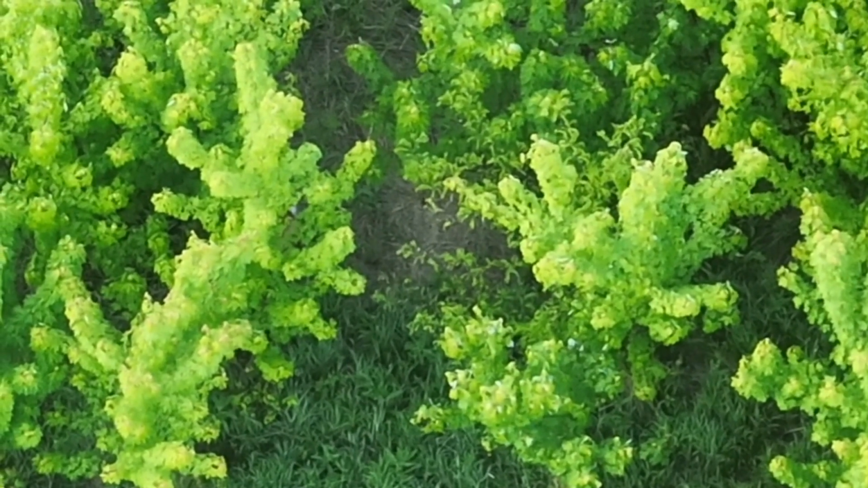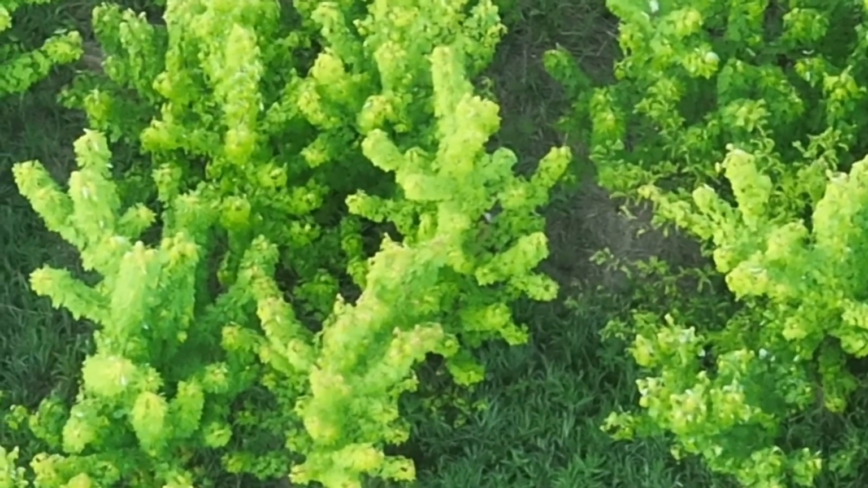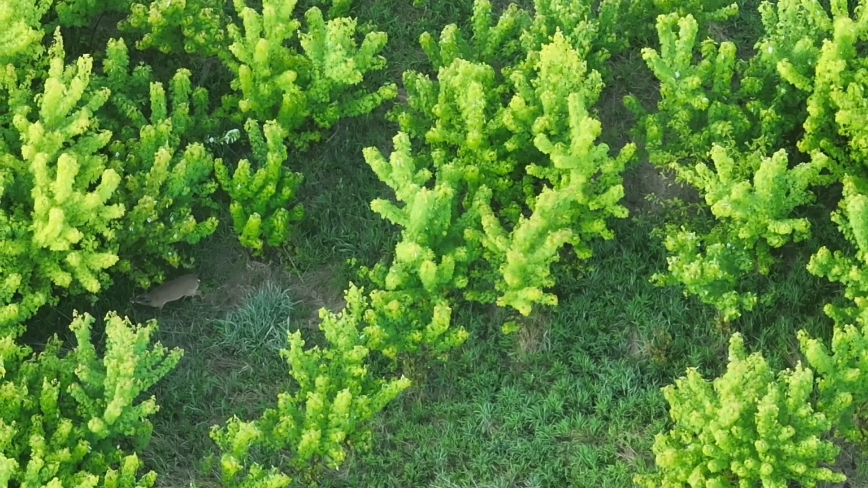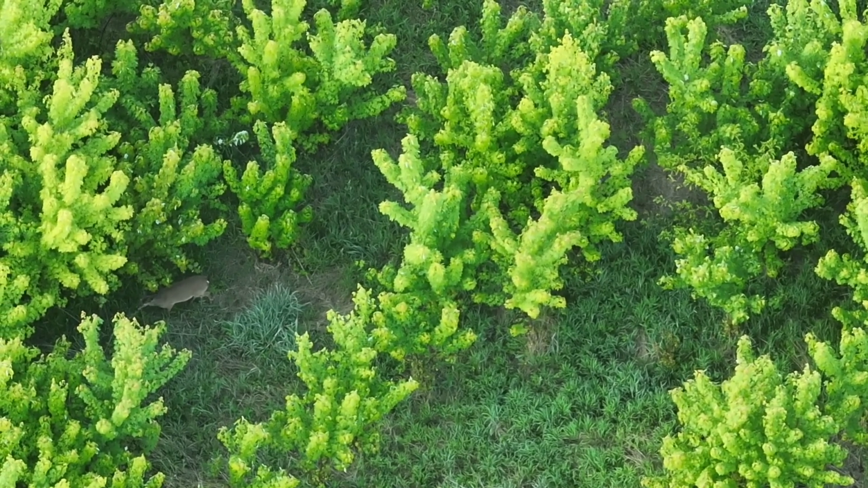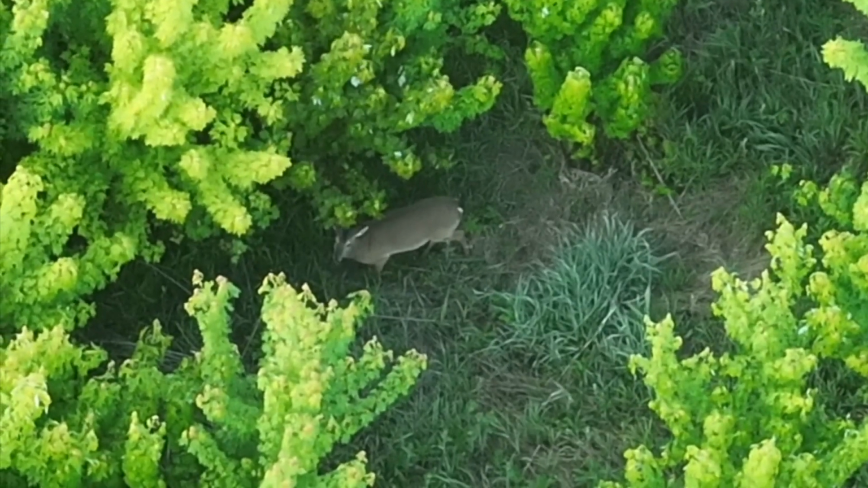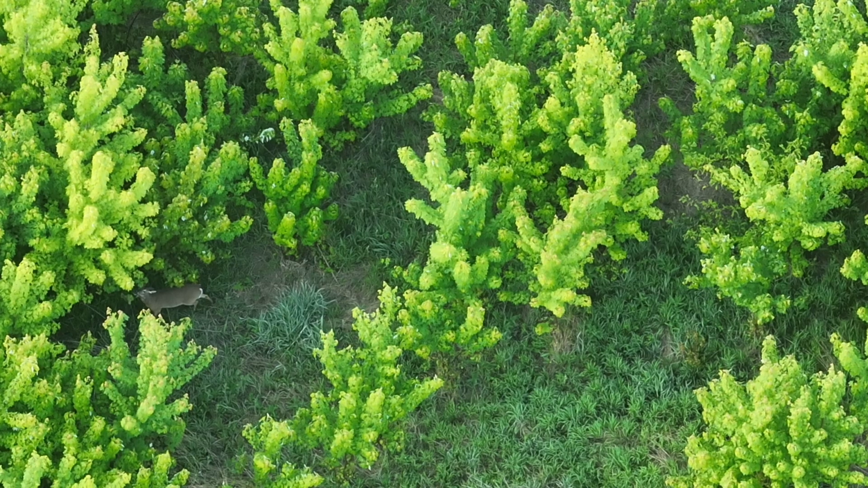The bigger deer walks here underneath the tree. I can't see him at all in the zoom mode. You'll see both deer here hitting the classic rub line. You see the trees moving. This deer's kind of going to town on a licking branch or itching his antlers, doing something.